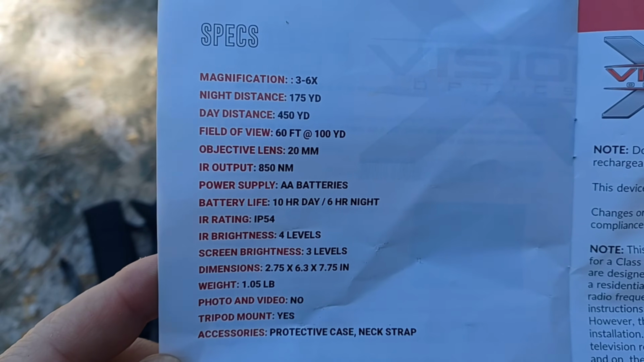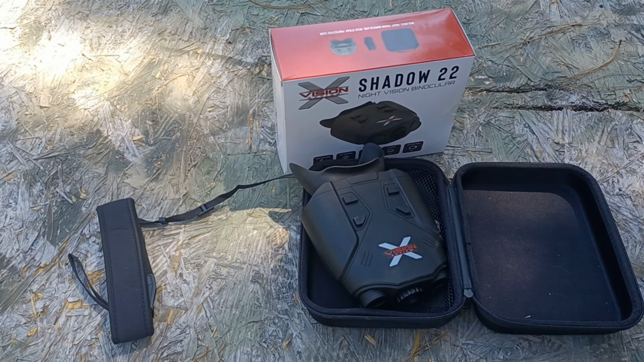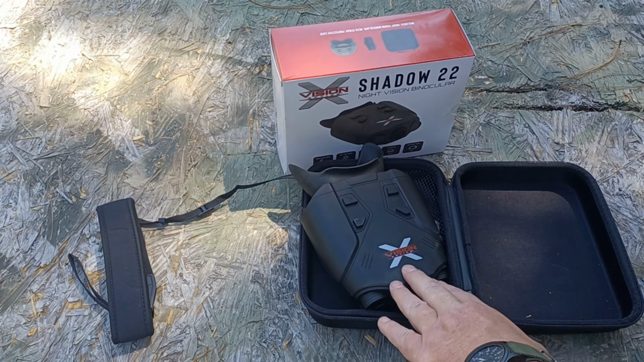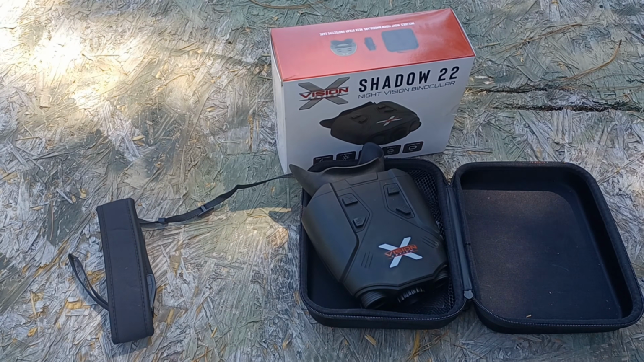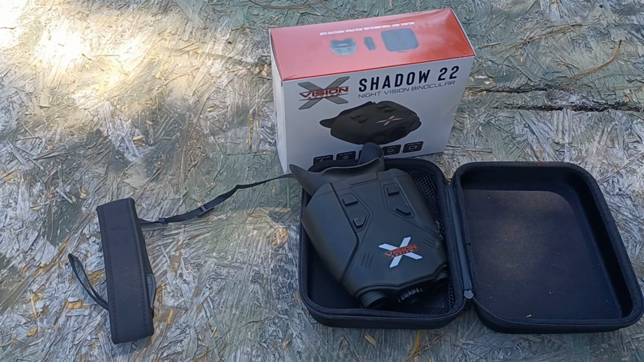Let you see those. So this works on 8 AA batteries. Now it comes with 8 alkaline batteries in the package. These are digital. The illuminator is an 850. Now 850 nanometer is visible to the naked eye. So these are going to be best used for wildlife watching, hunting, that sort of thing. If you're in a tactical application role, an 850 nanometer is very visible.